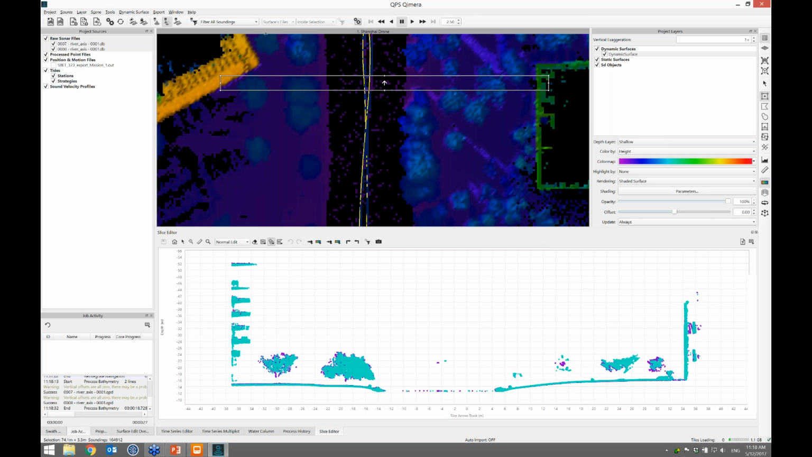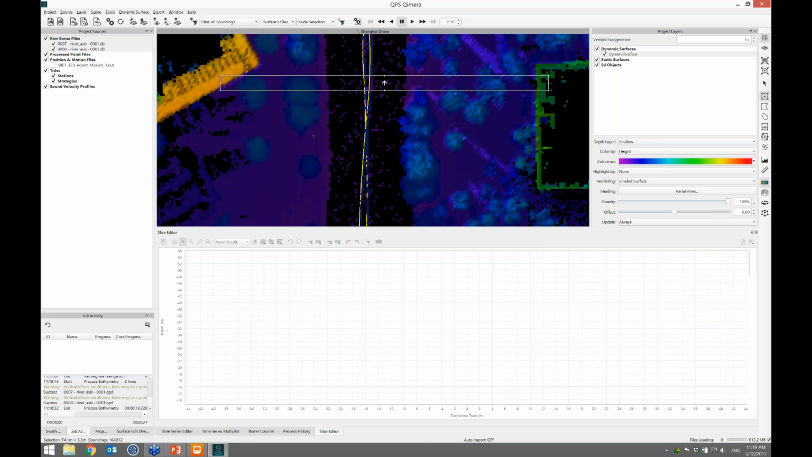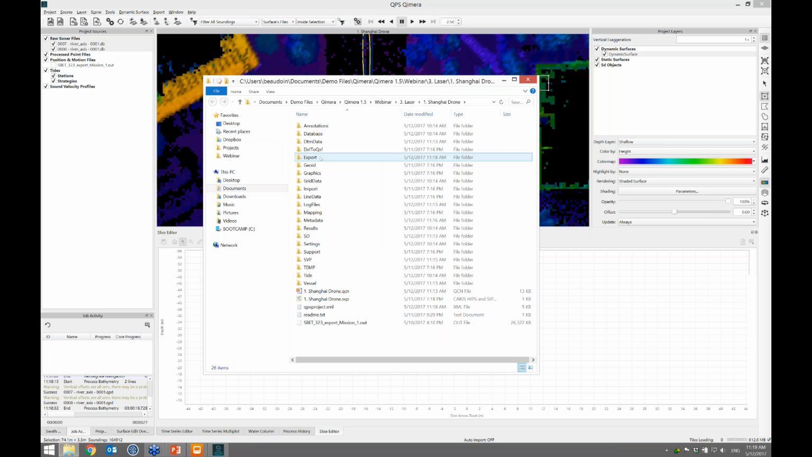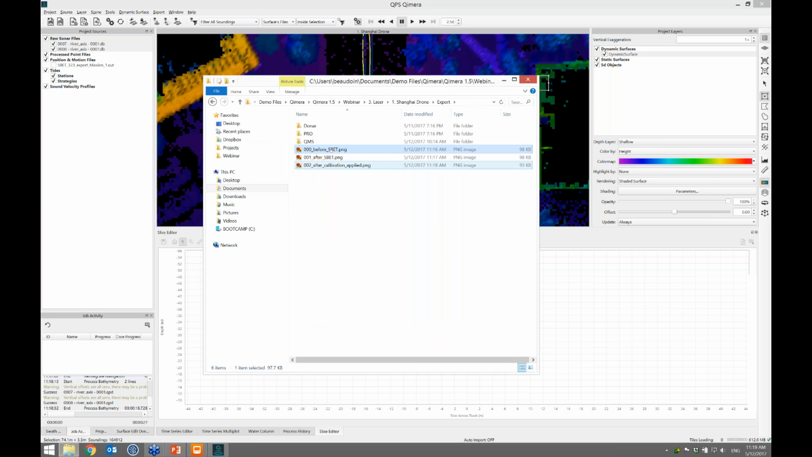There we go. And I can leave the slice editor, and if I hit Control F, you can open up your Qimera project in Windows Explorer, and I go to the export menu and I see those three images I created. Let's open them up.